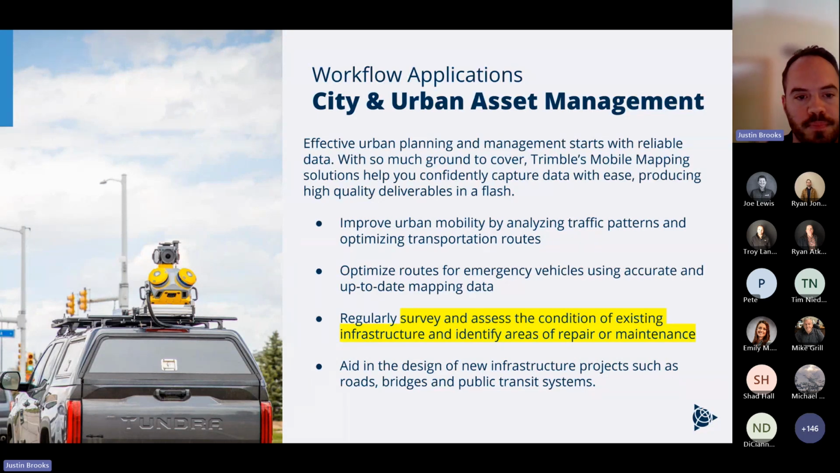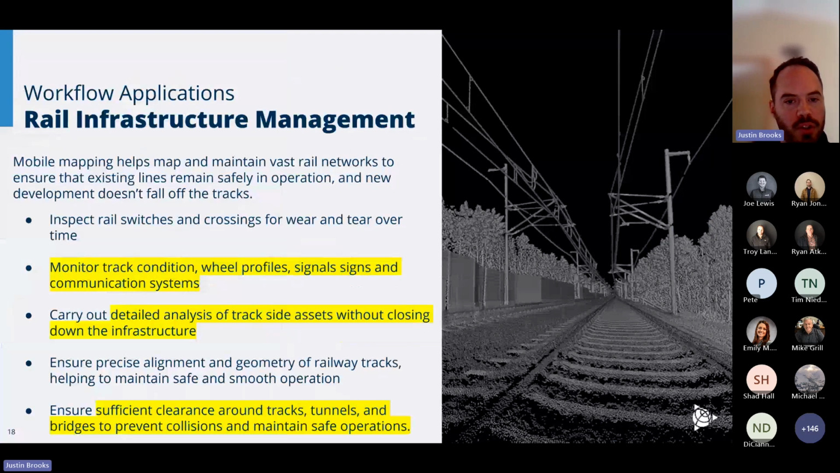And for rail infrastructure, we could take this a bit further even if we start to integrate our Guido scan and Guido software side of Trimble as well. But essentially, you could put this thing on a push cart, or a rail car, or mount it right to the back of a rail car or a hi-rail truck setup, and just scan right down the rail and monitor track condition, signal signs, all the comm systems. You could definitely get a detailed analysis of all of the assets along the rail and overhead, as you can see here from the photo.